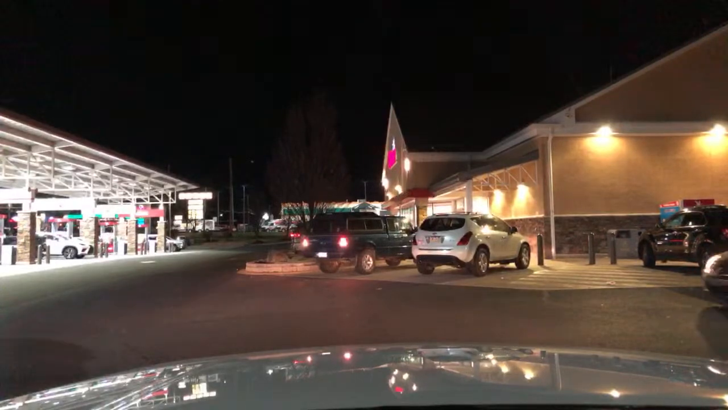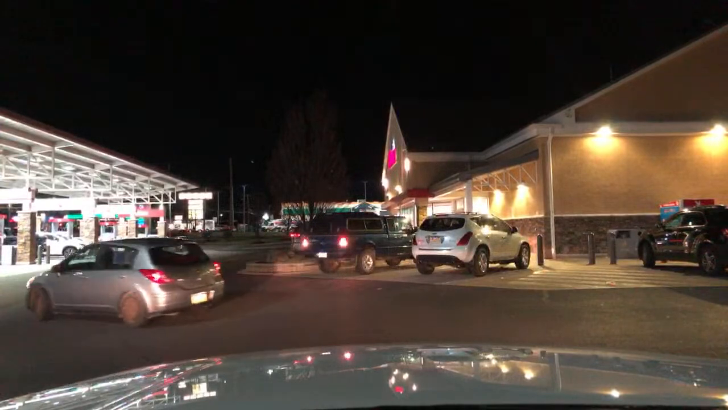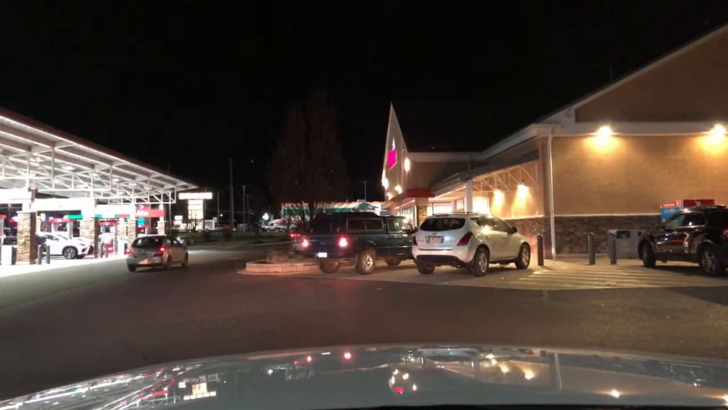Here we go. Let's see if we can get an accident. No. Oh, all right. That's not an accident. Oh, this guy was backing out. Could have backed into that car. How the hell is nobody getting hit in this parking lot? I want to see a crash.